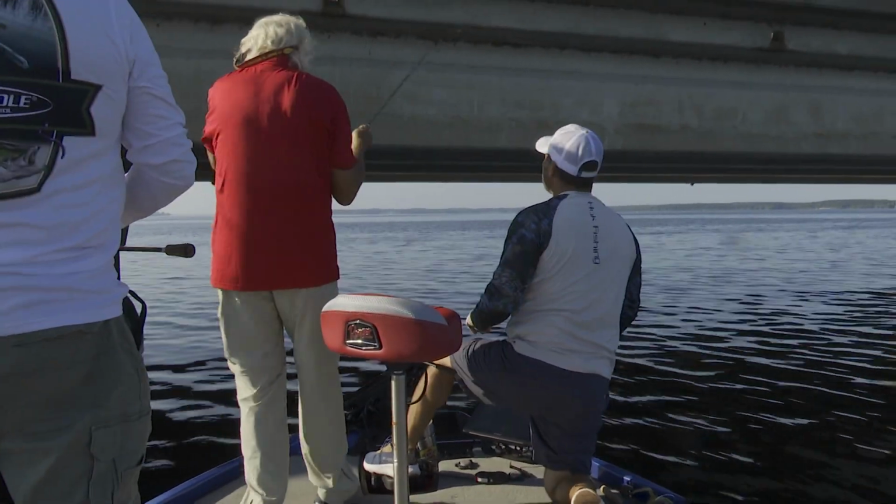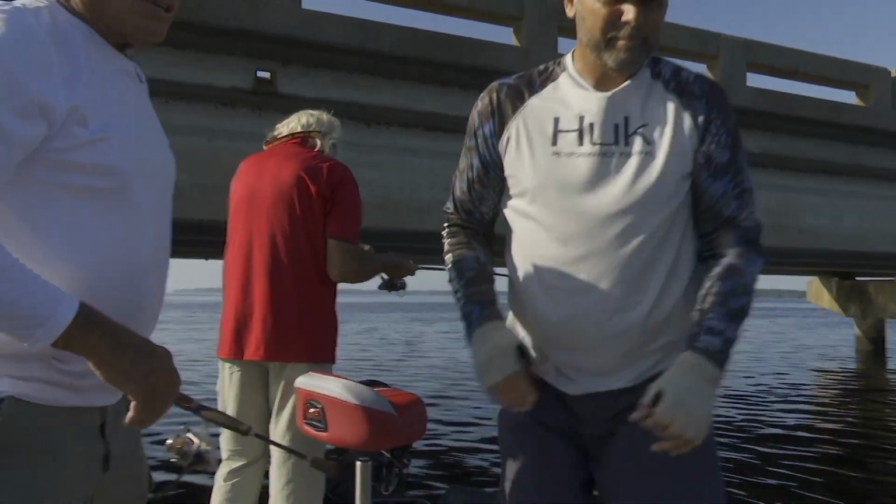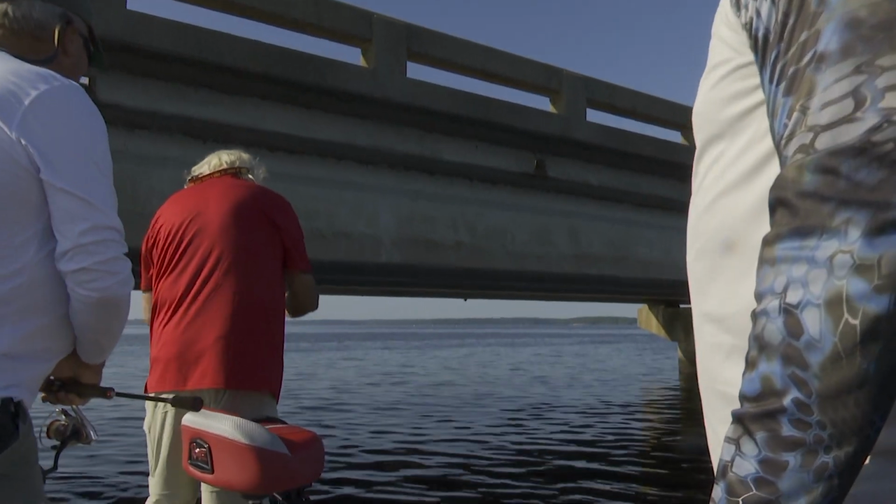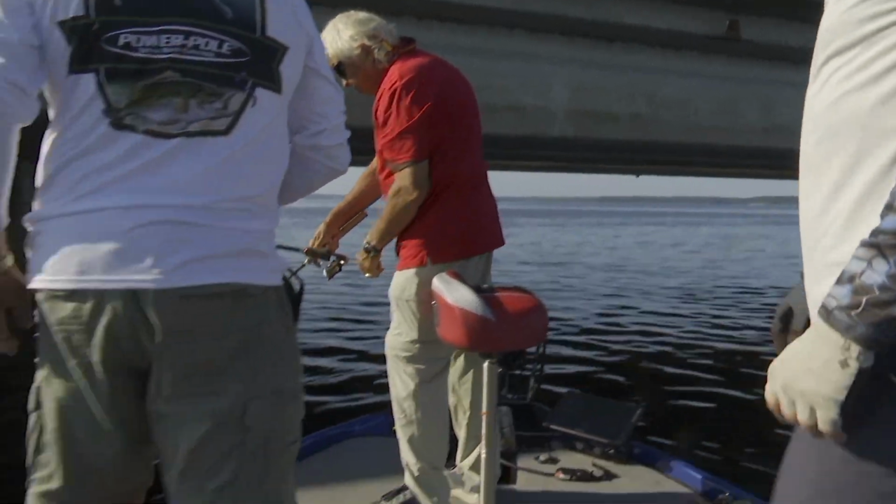There he is. You got one? I got him. Hey, what you got, Jimmy? Got him. Hey, folks, we got one. Okay, now what we got here? That might be a bass. Is it a big one? No, it's a crappie. It's a crappie. Big one.